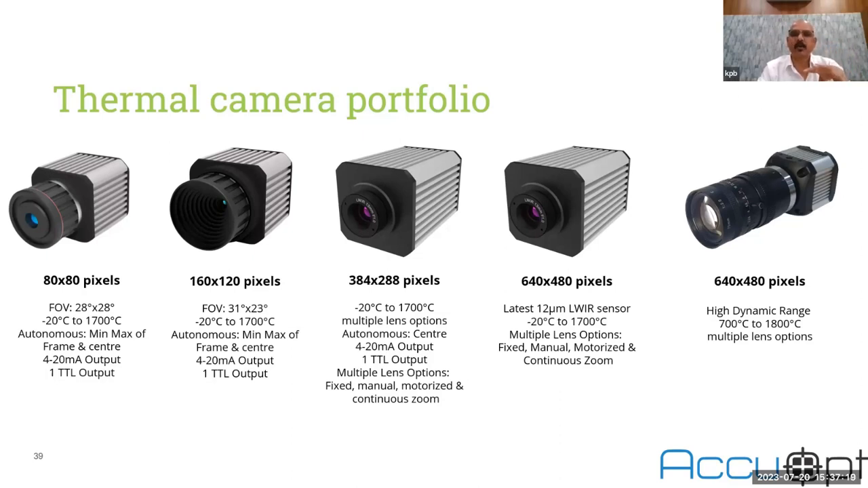So it is very economic, and we have a team of 80 specialized people to help you select good cameras and select different types of application related software. So it's a very good team. Whenever there is a requirement, you can just write to us, and we will recommend what kind of cameras you need to use.